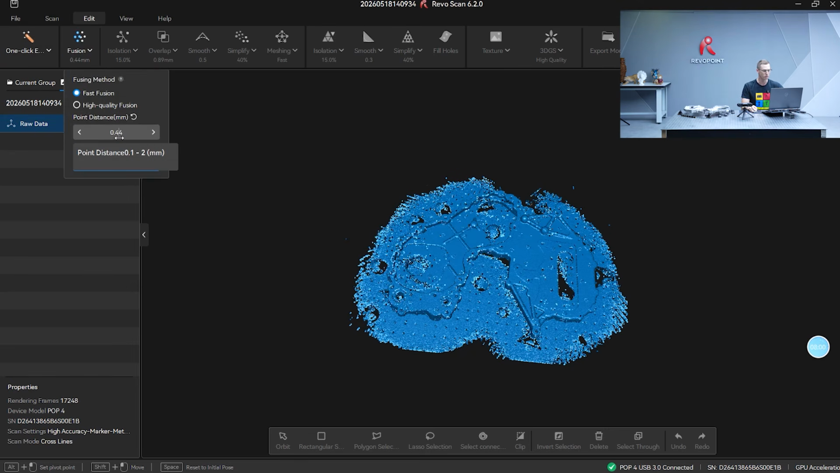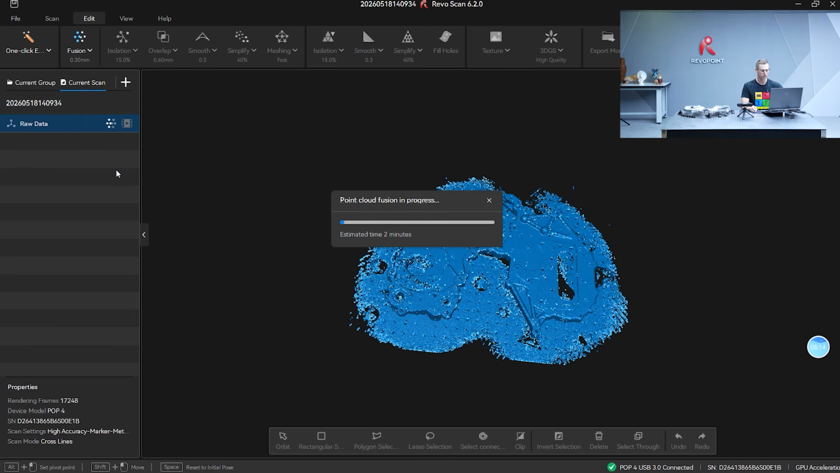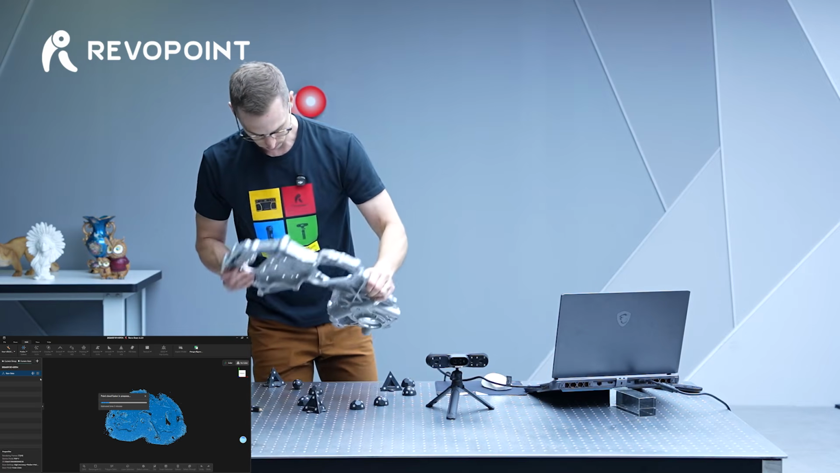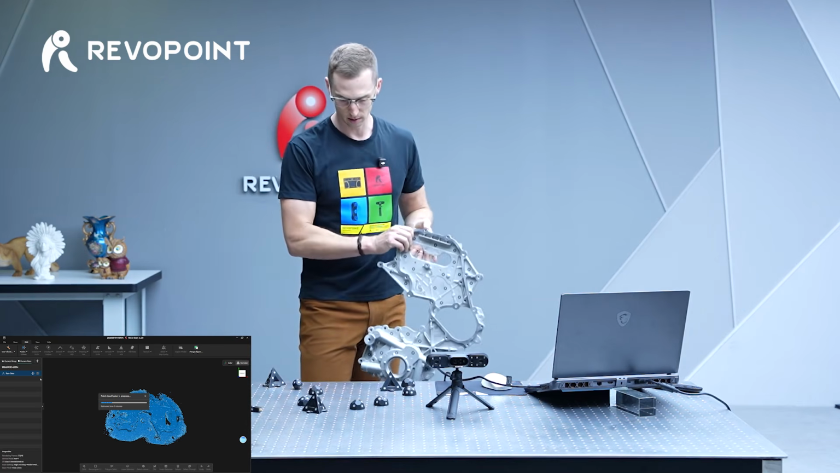But I still want to turn this down a little bit, and this is a little different. When you click on it, see how you can just go ahead like that instead of clicking the arrows one by one. Let's set it at 0.30 and apply. And in the meantime, I'll flip this over for doing the other scan.